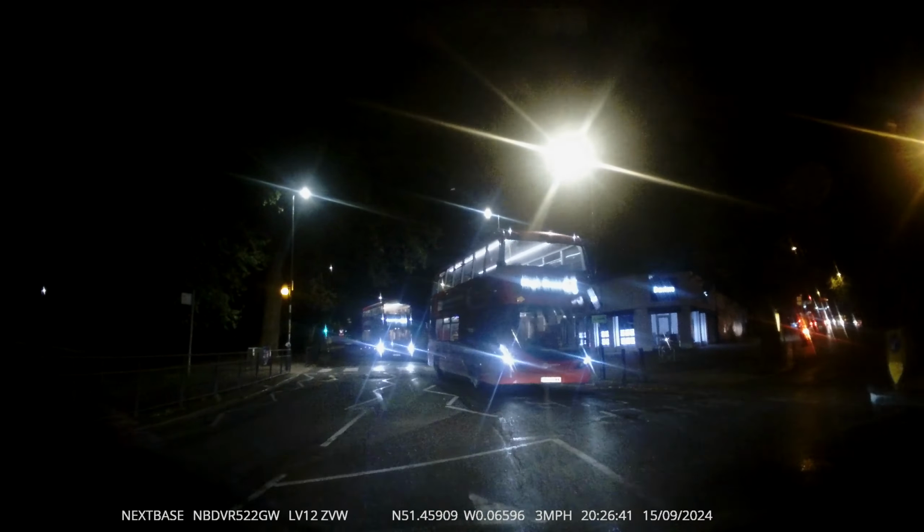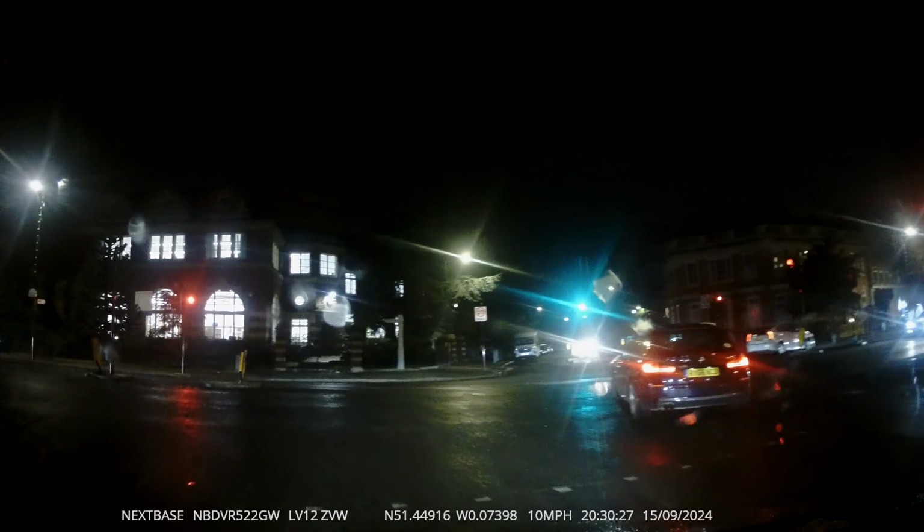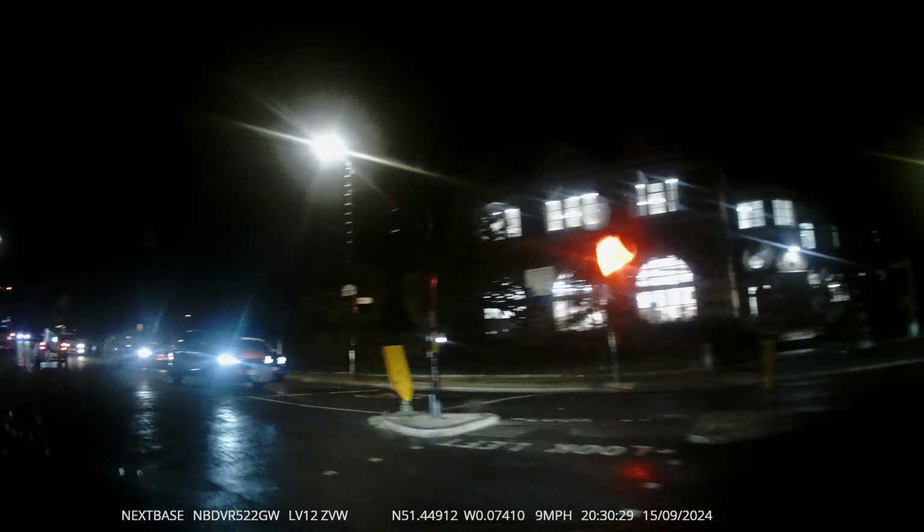Right, so prepare the car, check all my mirrors, and then go. Second gear, look into the road, make sure it's safe as I'm going around this left turn.